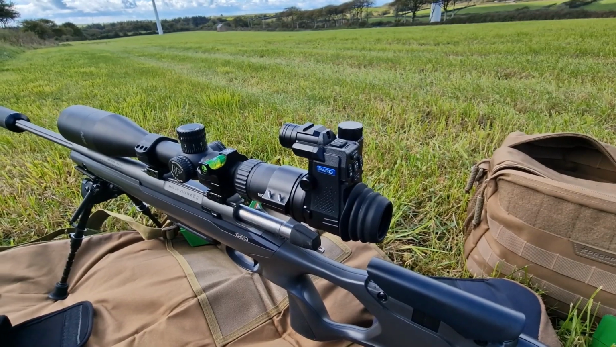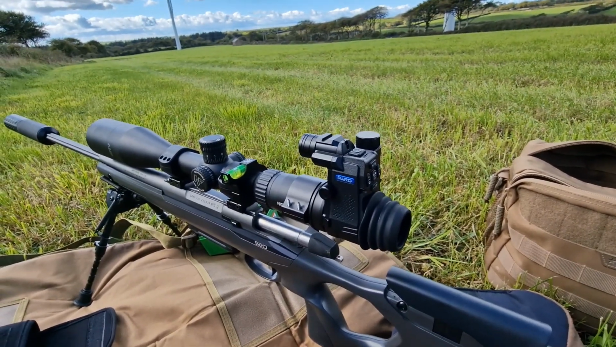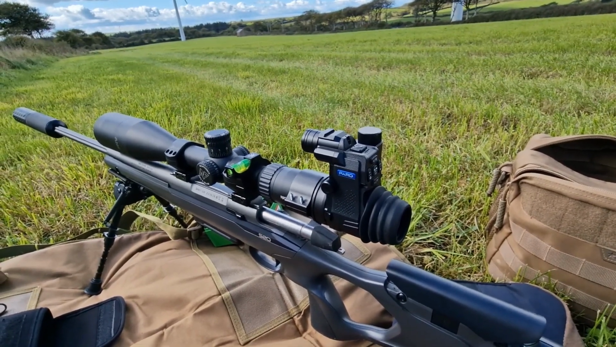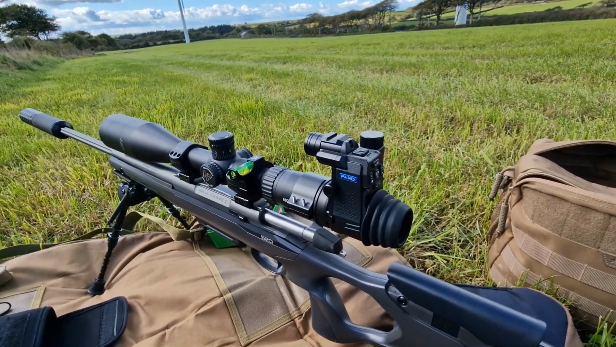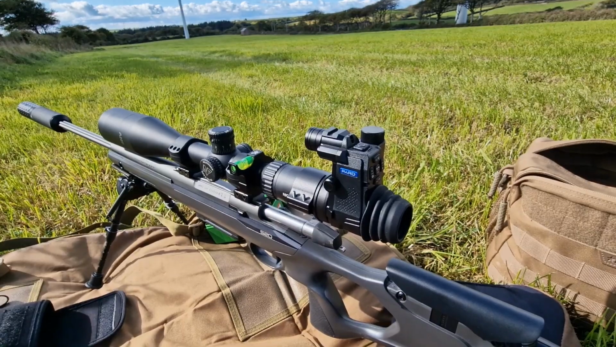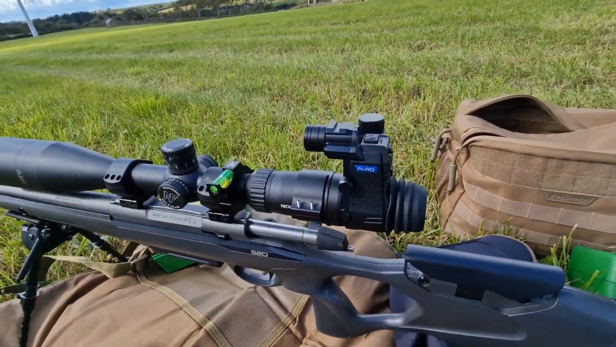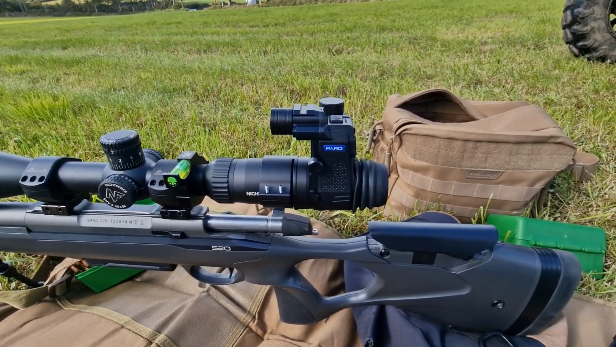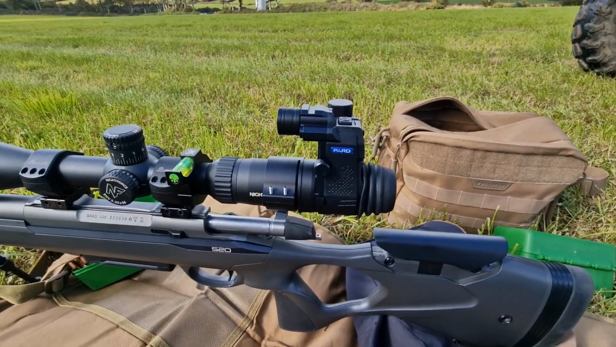So I'm going to have a bit more of a play with this, and I will put some videos up in this review that you can see, daytime and nighttime. I put a gong out at 400 yards to validate, and I plonked the pod on, and it was just doing exactly what it was supposed to do. So far, well impressed. I will endeavour to give you a bit more information once I've done the videos for the nighttime and daytime use.